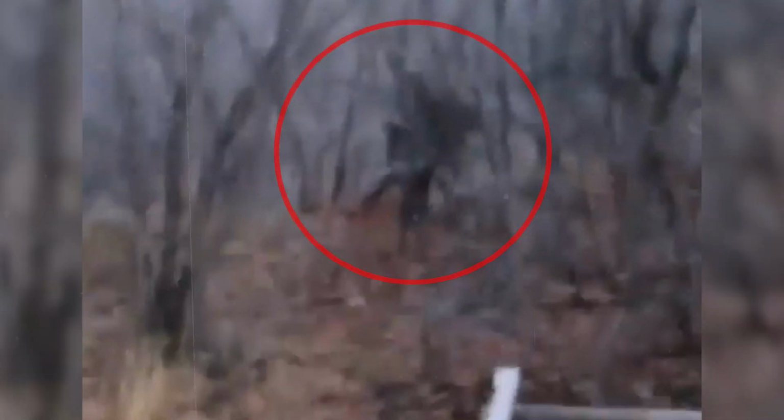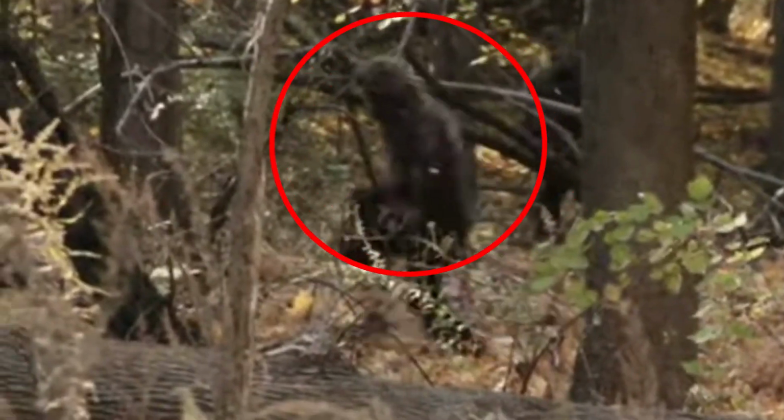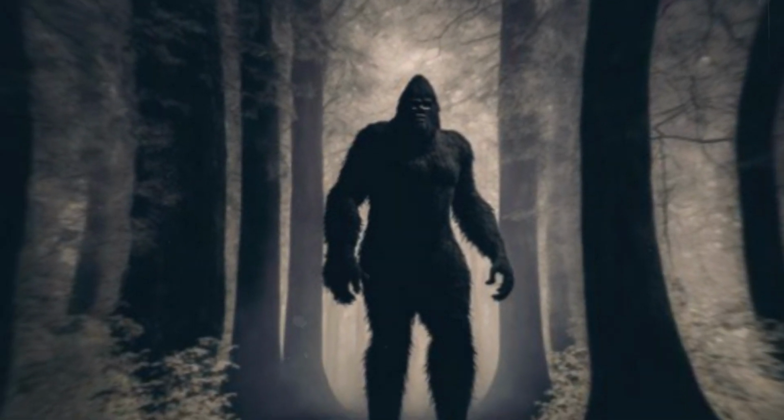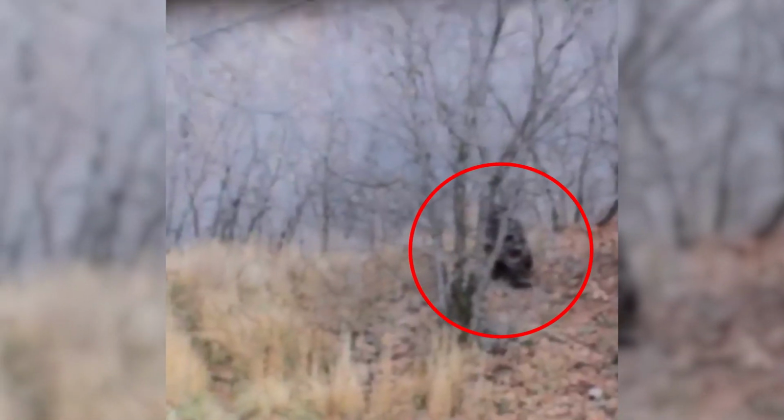Would you personally investigate paranormal activity captured on your trail cam just to be sure it was real? One of the subscribers of this channel did, and he almost died. He ended up running into a beast that looked exactly like Bigfoot, and he has a picture to prove it. Could this be sufficient evidence of the existence of Bigfoot?